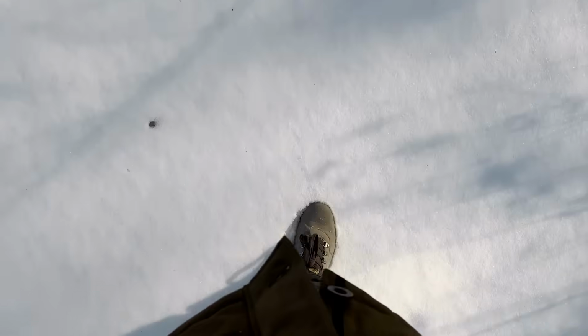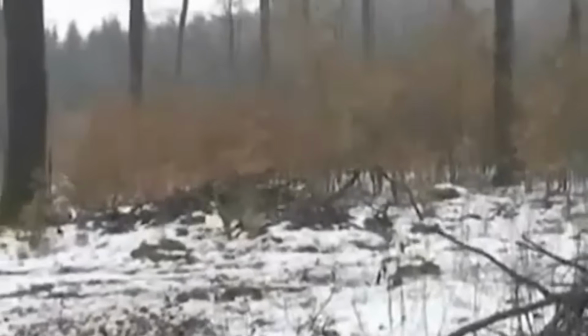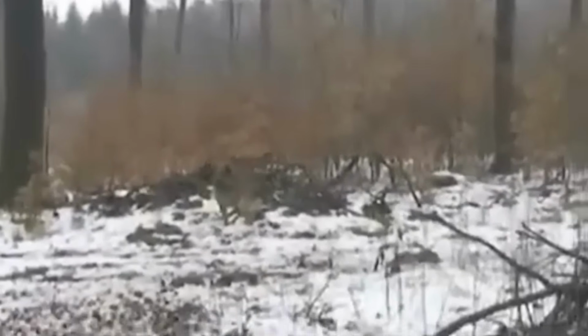In our number 2 spot today, we have the levitation. This video starts off with a man and his dog walking through some kind of forest in the snow. They're playing fetch, and the man throws the ball, and the dog chases after it, but when the owner calls the dog back, the dog has clearly seen something else, and he begins running off.